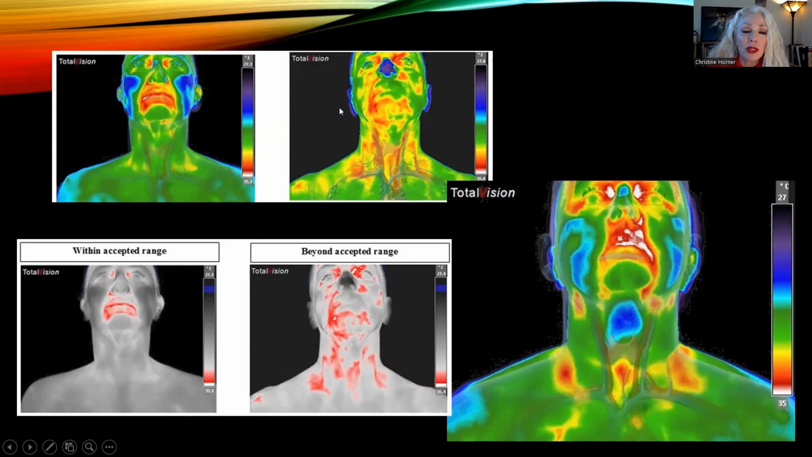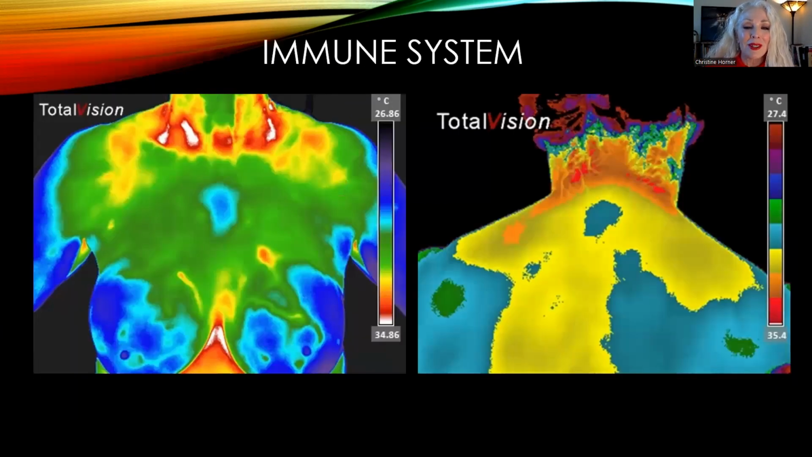This view is also going to show us if there are true infections in the mouth or the sinuses. If we have that, what happens is that infection is going to drain down through the lymphatics in the neck. Now, this person has all this heat pattern around the mouth, but you see we have no drainage. So that tells us that there is not a true infection, and more than likely it's just either some local inflammation, or it could be that, like, if somebody were to drink hot tea or hot coffee before they have the thermal imaging, we can get that kind of an artifact, we'll call it. So that's one of the instructions beforehand, is not to do that.